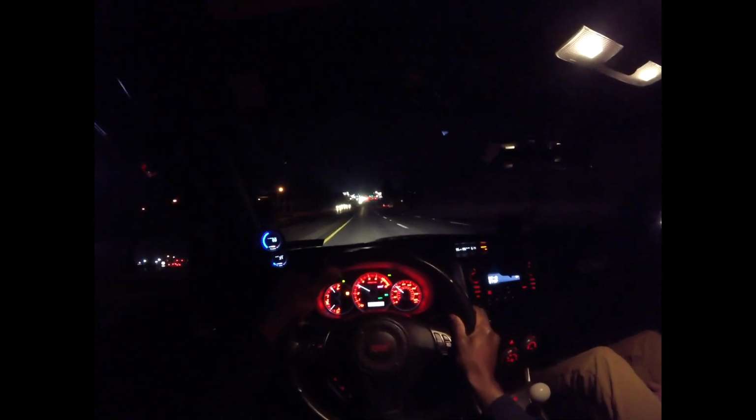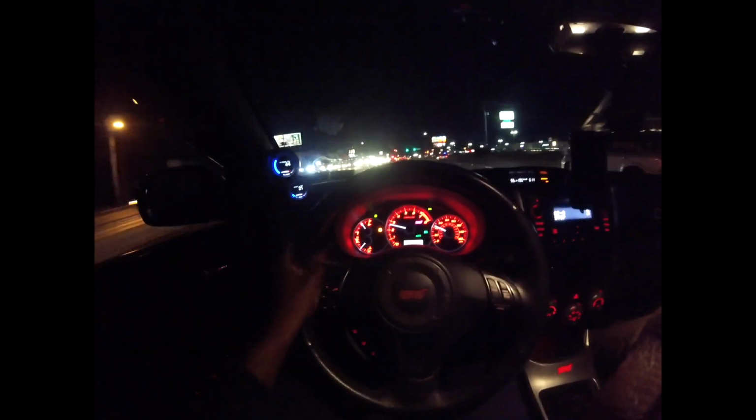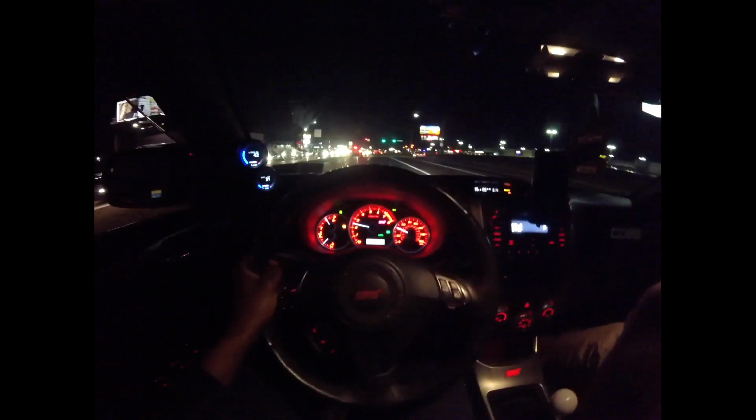Holy shit, this race is fast. Oh, I was switching gear. I missed the gear right there, bro. Yeah, I almost put it in gear, but I took my leg off the clutch fast, so I put it in neutral. My bad.